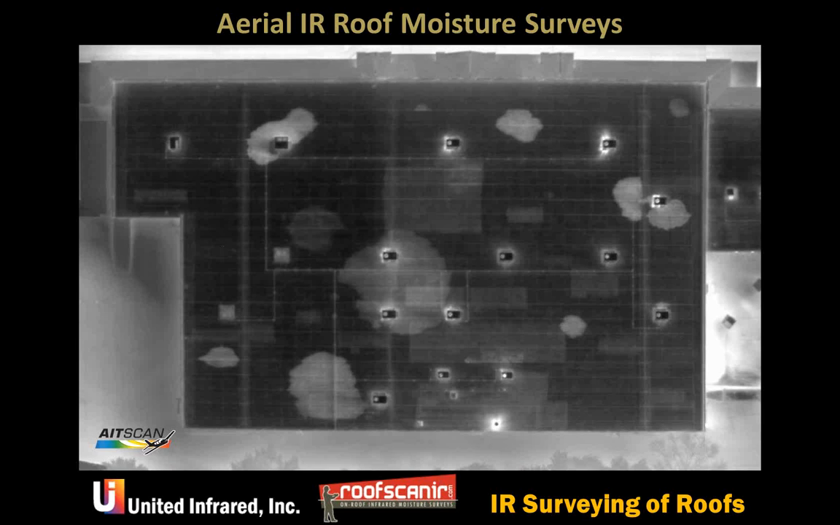So the best practice here, obviously, is to do a moisture survey, whether the manufacturer is calling for it in a no-dollar limit warranty or not, if you want to expand on that.